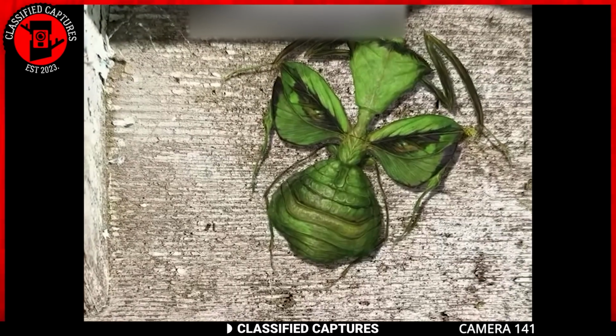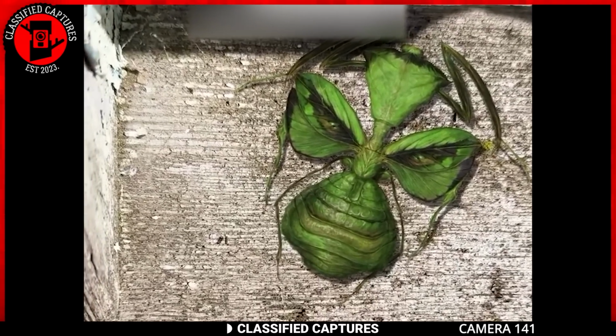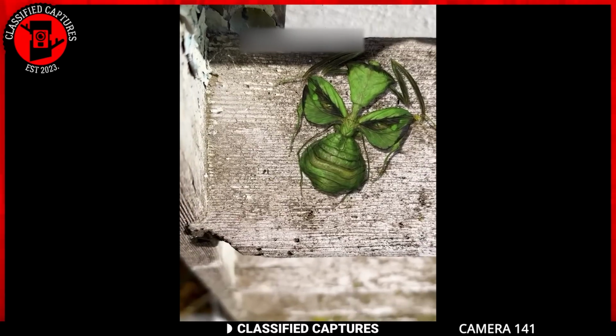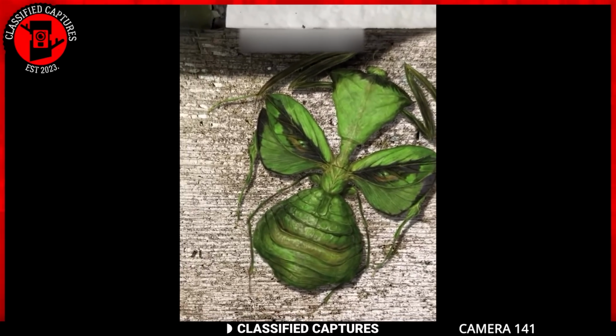Looks strange, doesn't it? It's like a mix between the Hulk and the Devil. His strange-looking green face, however, is nothing more than a praying mantis. The praying mantis, with its unique and captivating appearance, truly stands out in the realms of insects.